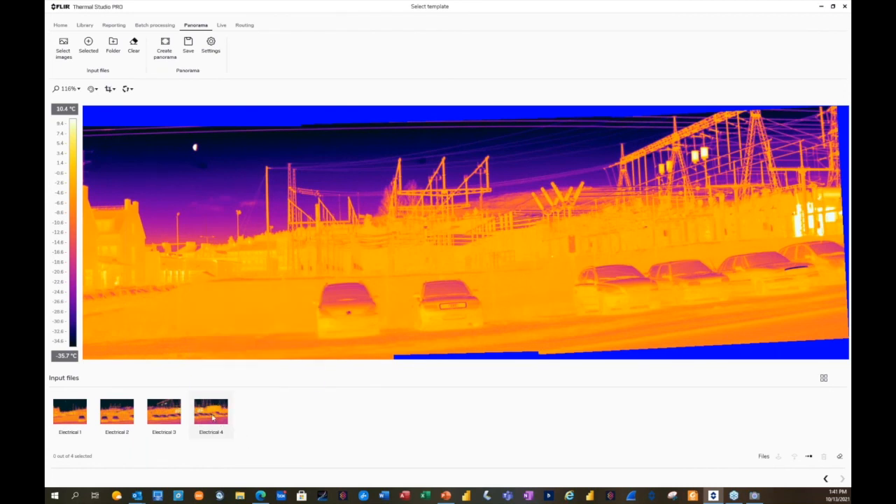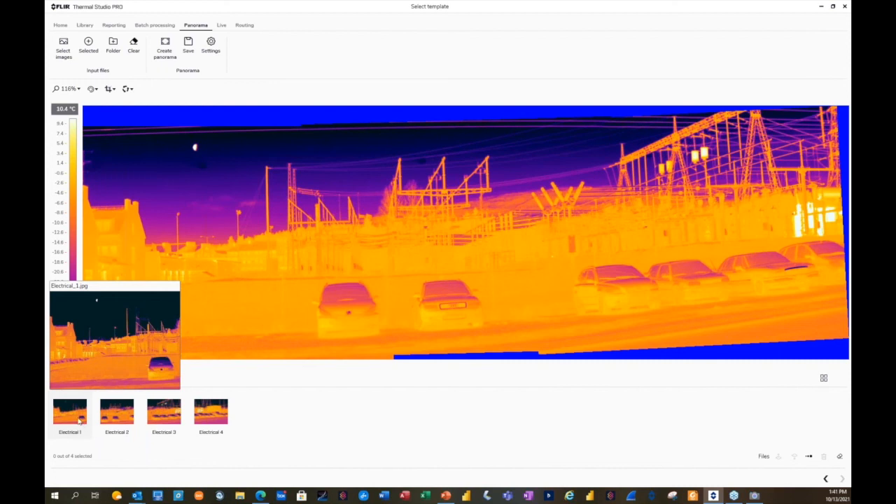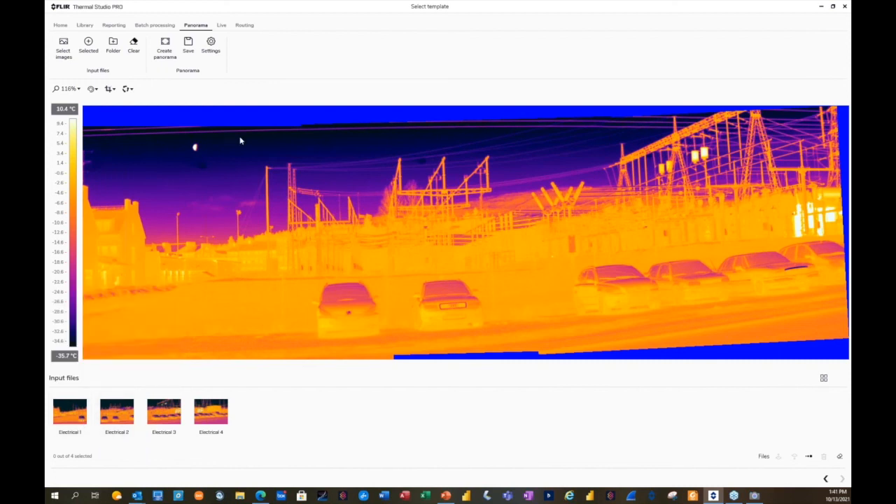Typically, I would have to note it, exit, go back to the image, then compare. Now I have one full radiometric image where I can combine all the deltas and comparisons within one image. If there was a visual image attached to this, it would also be stitched together to create one large image. So you're basically increasing the resolution of your camera by attaching multiple images to give you that larger view.